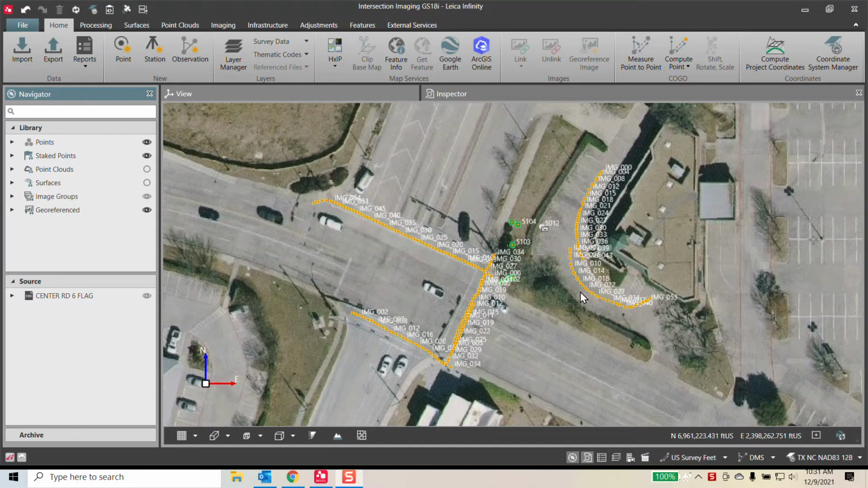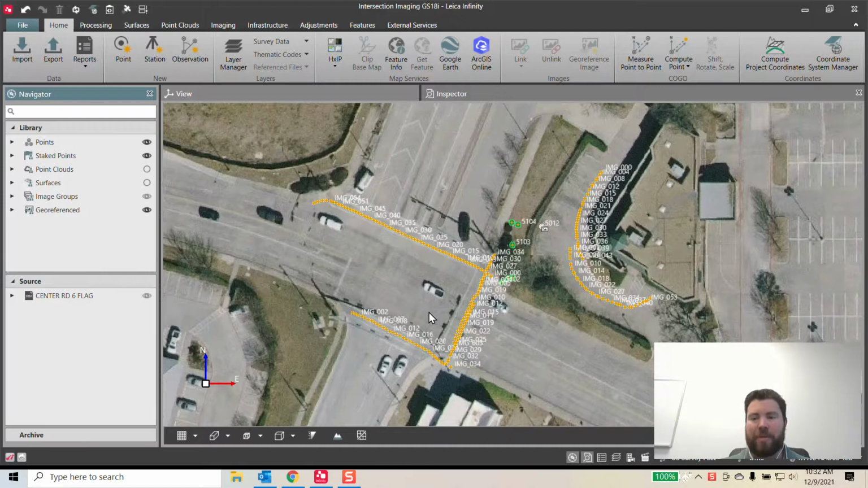Today's video is exciting. I wanted to show you a project that I got to work on just yesterday, actually. We essentially got to go out with a customer, and you can see it here on the screen.